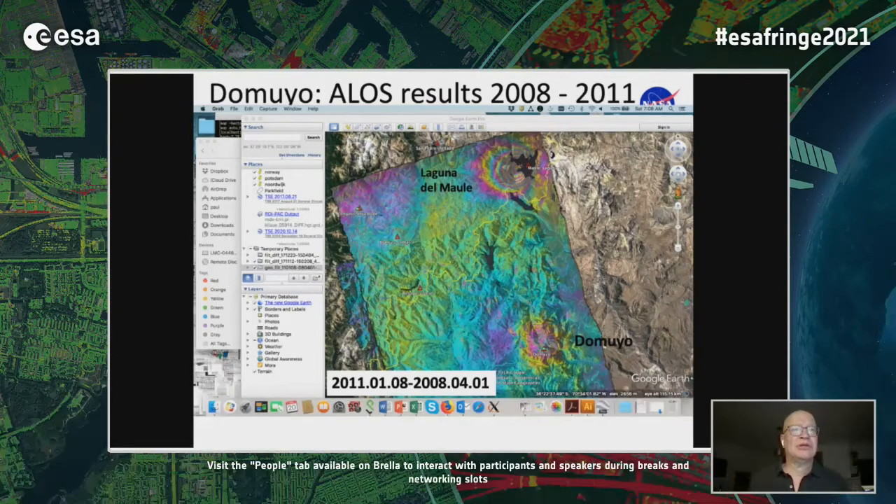So we went back and we looked at ALOS data, and what we found, in fact, was that, again, if you look at a 3-year interferogram from ALOS, we see Laguna del Maule, of course, deforming quite rapidly in those days. But we also found a signal at Domuyo, but it turns out this, in fact, was in deflation, it was the opposite sign. So that made things a little bit more interesting.